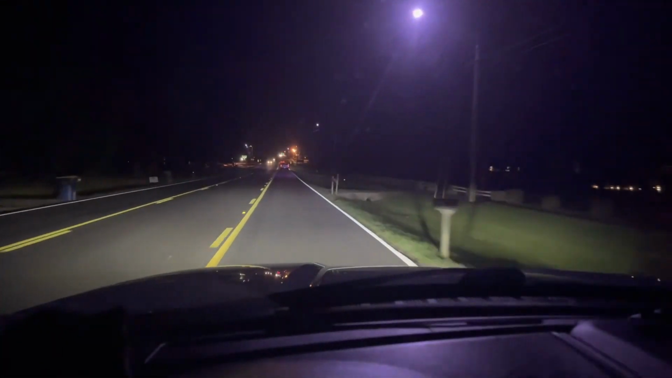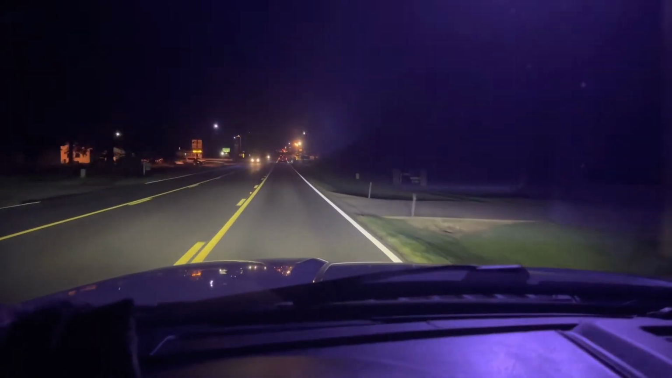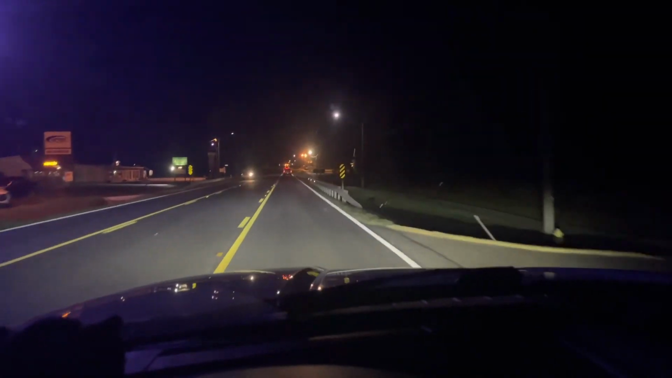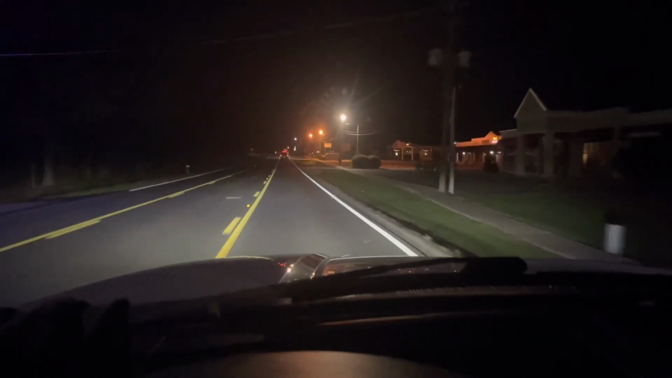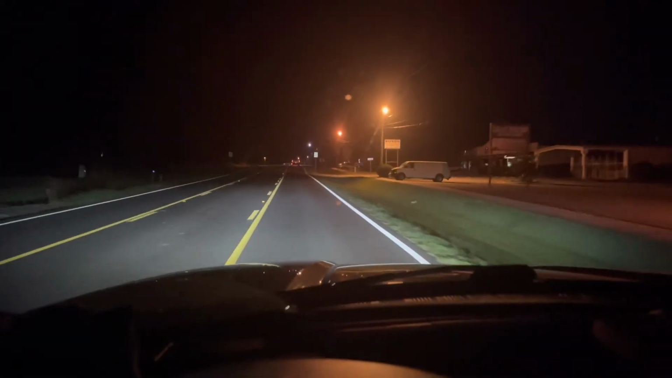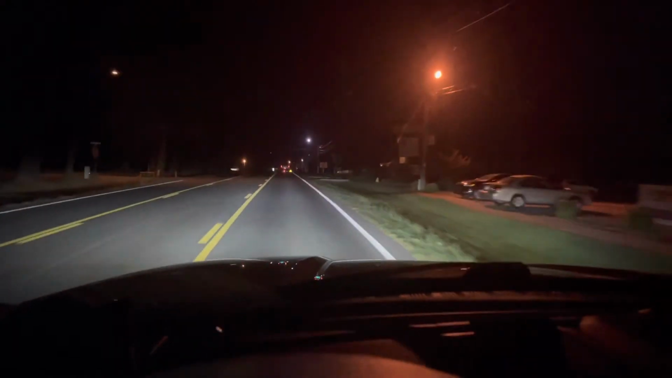So I bet you if you didn't have tint, these would be super bright and be good for you. I've never tried the Alpha Rex, never tried the other ones, so I'm not sure how they would fare. I'm just going from now. With that being said, they are brighter than the halogen. They are way brighter than the halogen,